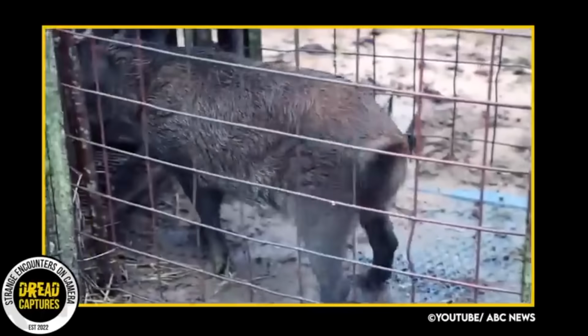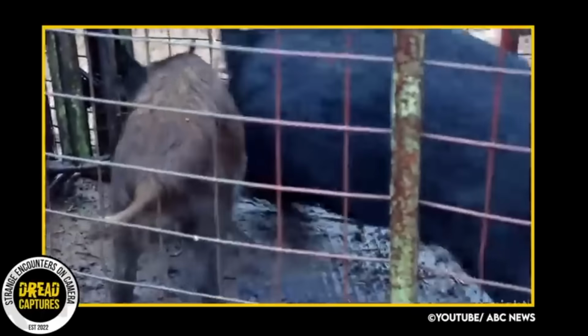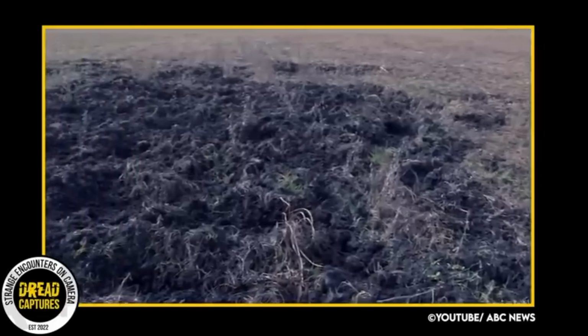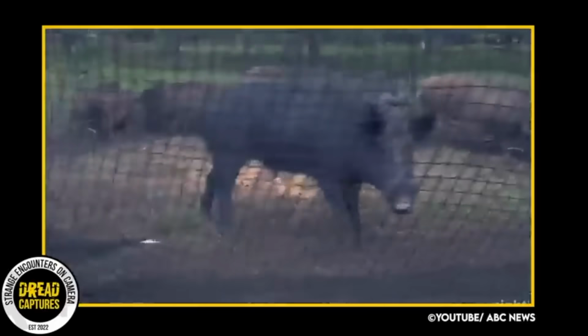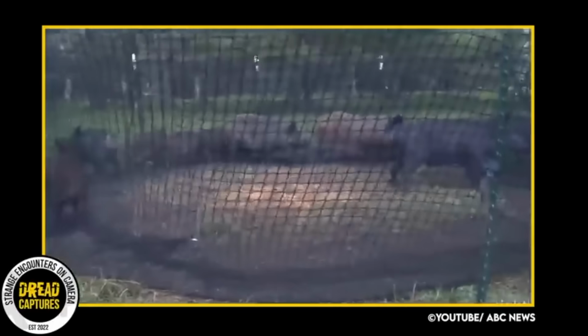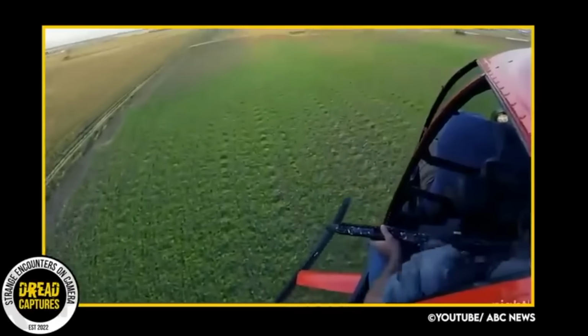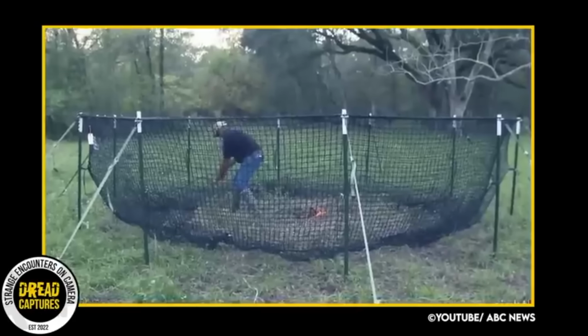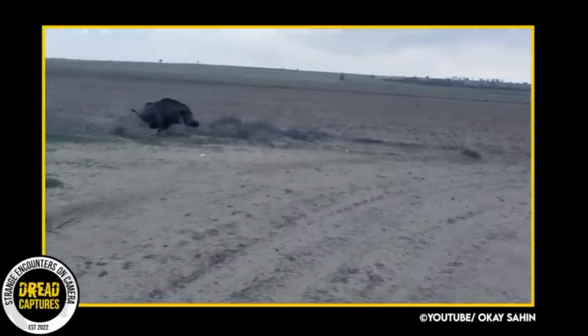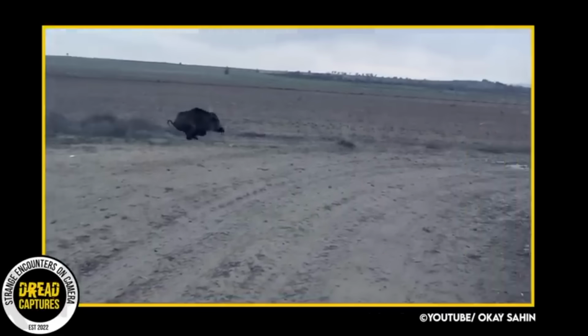Feral hogs, also known as wild pigs, are a growing problem in many parts of the United States. They cause significant damage to crops and property, and can also carry diseases that can affect both livestock and humans. Control measures include hunting, trapping, and fencing, but populations continue to grow. And it appears they may be a problem all over the world. This scene from Turkey shows a wild hog rushing a man, only to be stopped by a protective barrier.